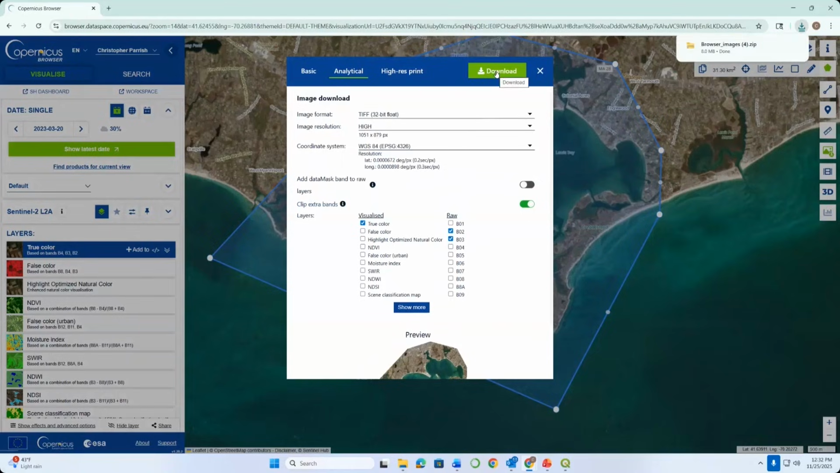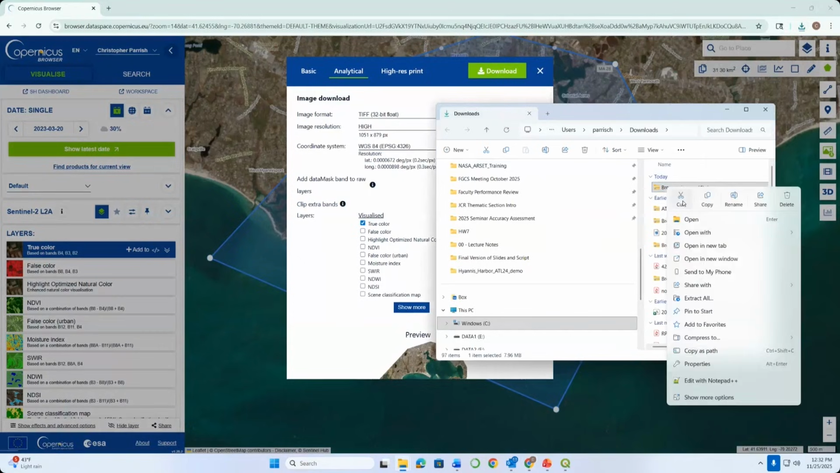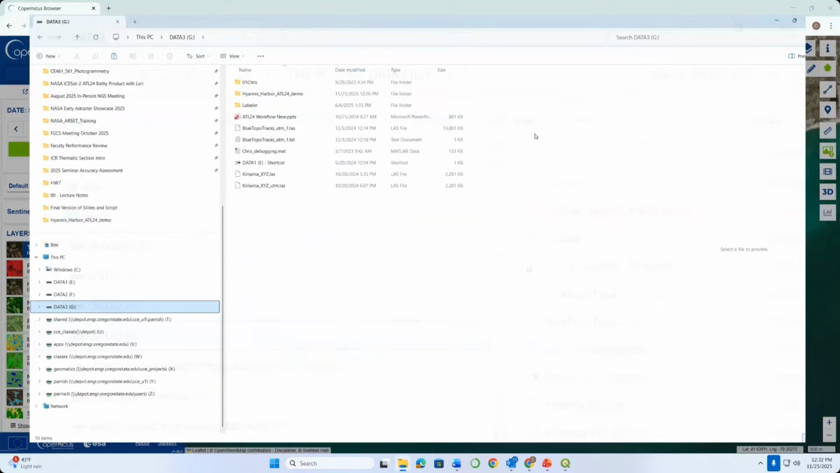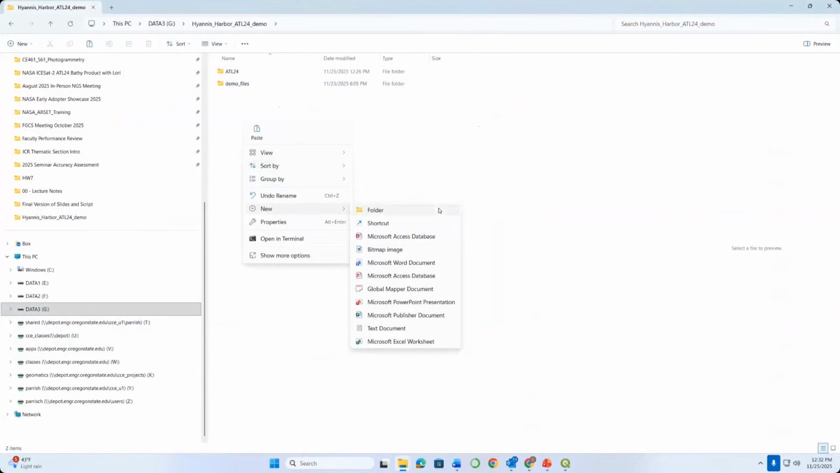So that should be saving them to my downloads folder. I can go ahead and open that up. There it is. It just downloaded. I'll just do cut, and I'm going to paste this into the folder that I set up specifically for this demo. I'll do a new subfolder. My new subfolder will just be called Sentinel-2.